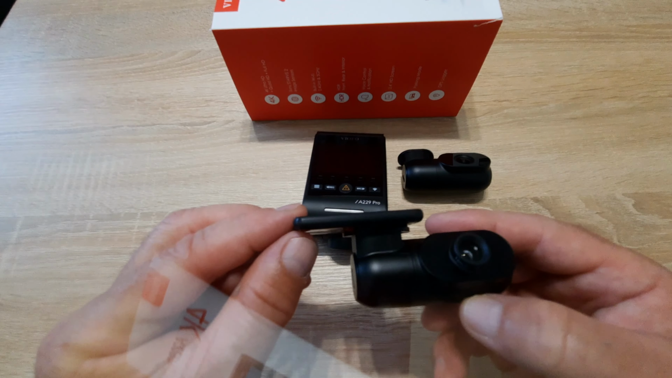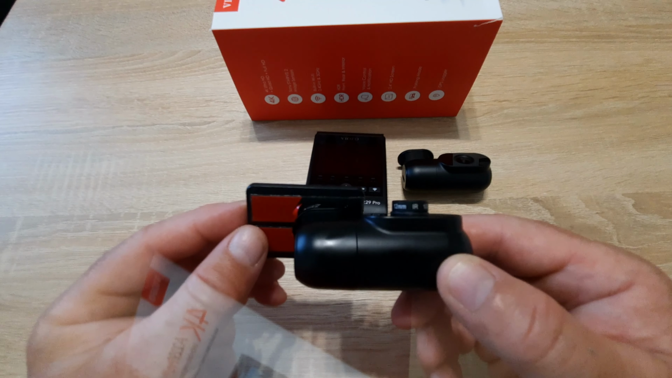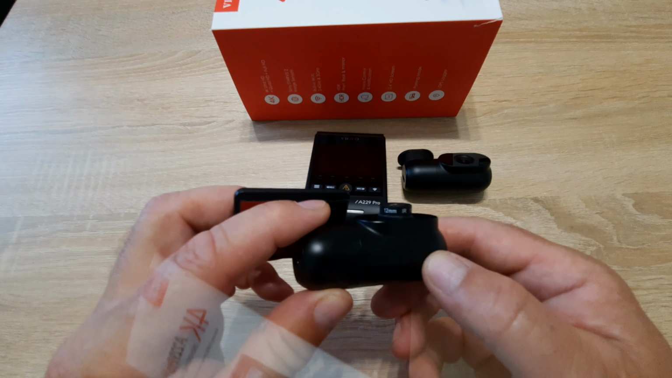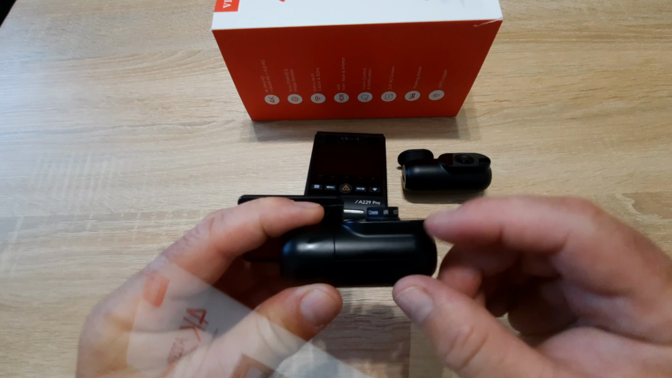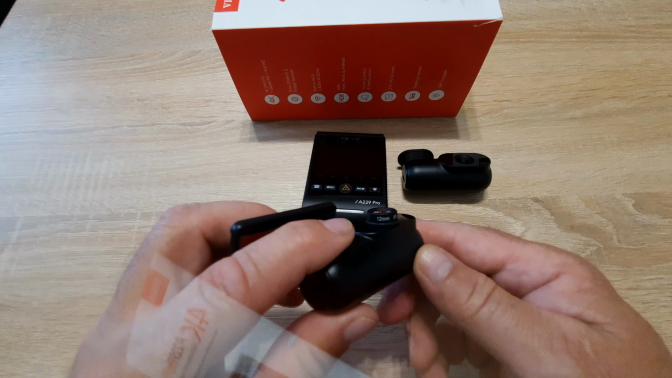This mount was made by me because I needed to take the camera out of the windshield many times. I need to make the focus of the lens, but as you can see, this lens is going out from the case. It is not nice, but nobody will observe it.